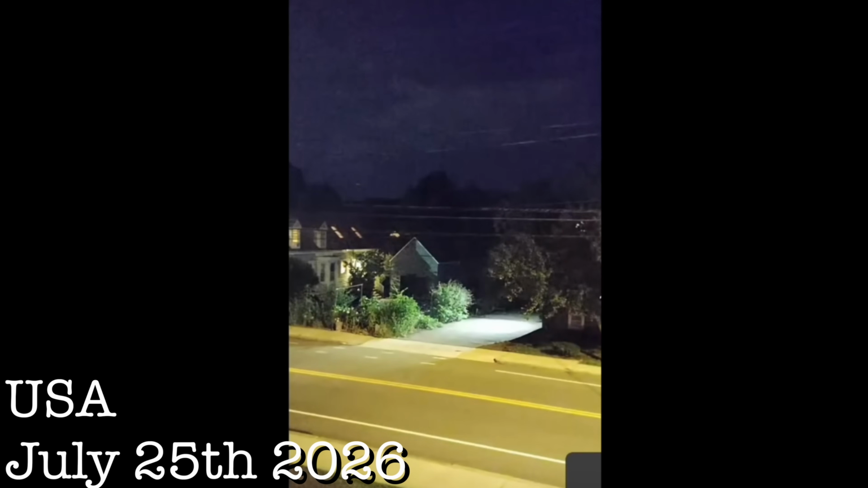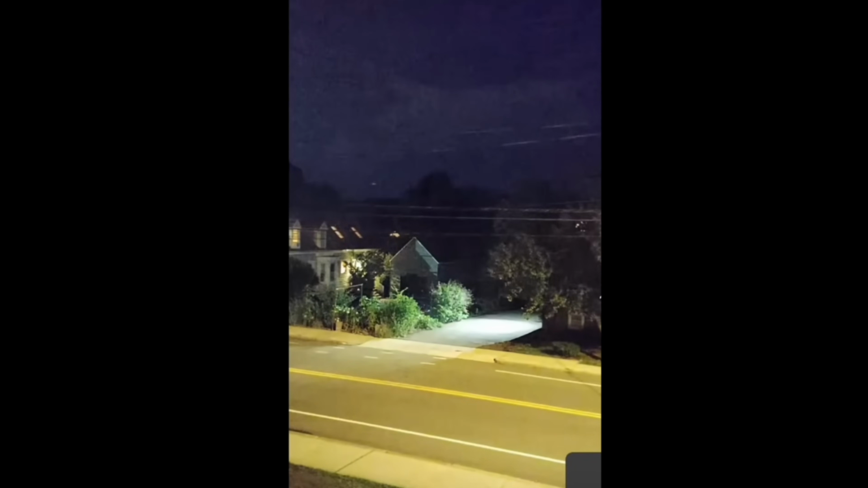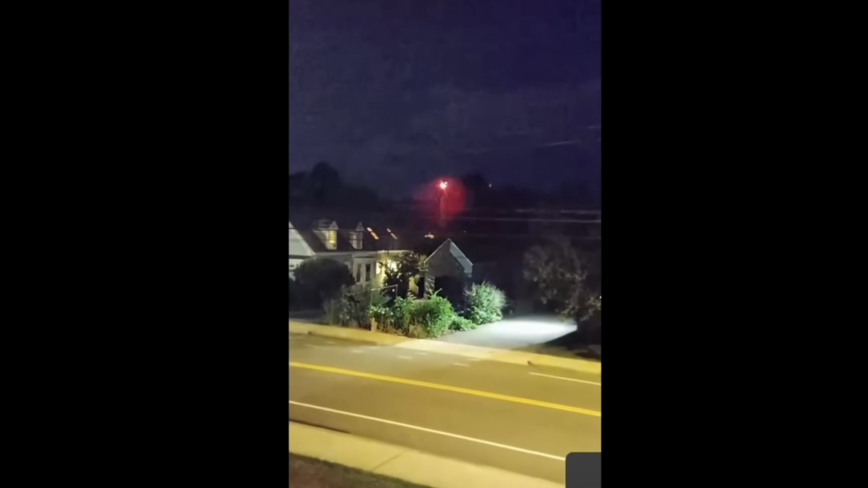This is the same day in the United States from someone's window. Check this out, because they also saw red flashing through their window. Then they captured this. Does that not look eerily similar to what we just saw in Brazil the same day? And doesn't that look eerily red, just like that first clip that we saw from Brazil, that they're saying maybe sprites? Those don't look like sprites to me.